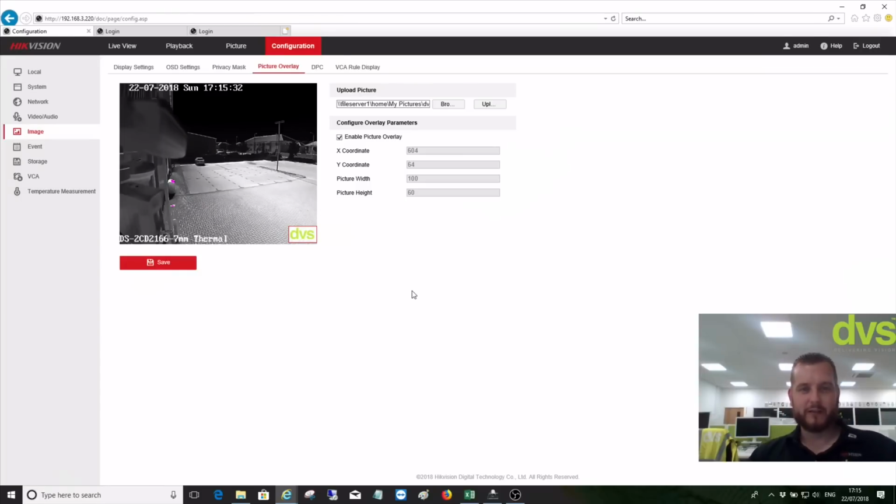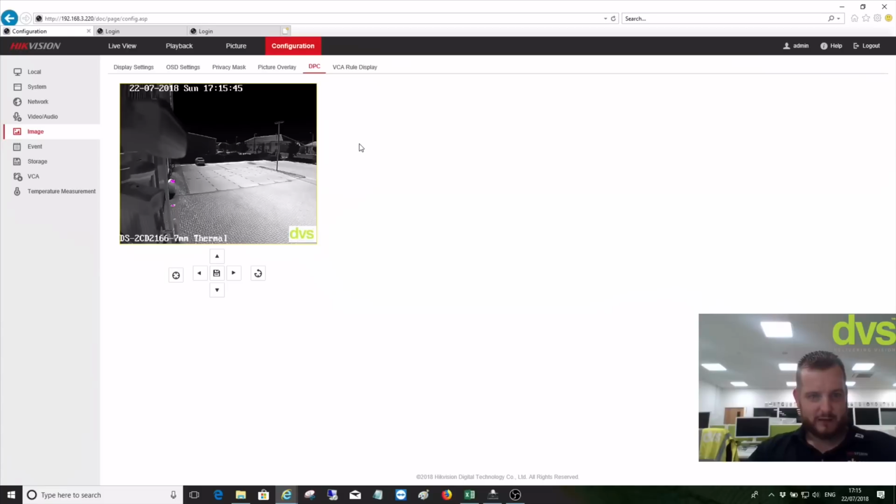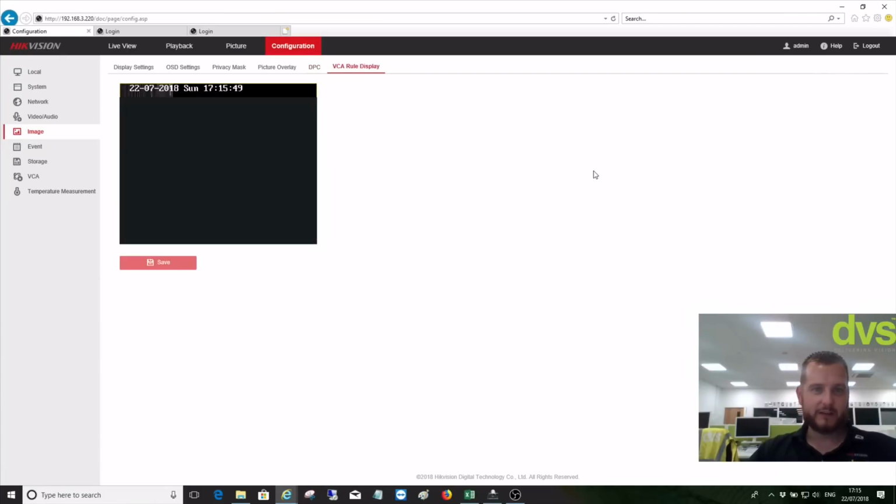So you can put other things in there. It might be that you have a text in there to show you what it's monitoring. Brand advertising, that could be anything. We'll leave that there because it looks actually quite nice. DPC, wait for that page to load properly. We don't need that dead pixel correction there. And the VCA rule, or defective pixel correction.